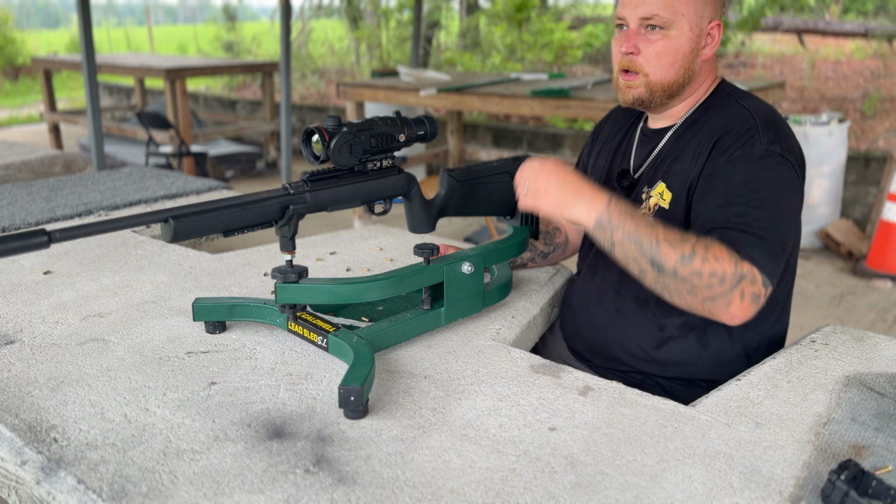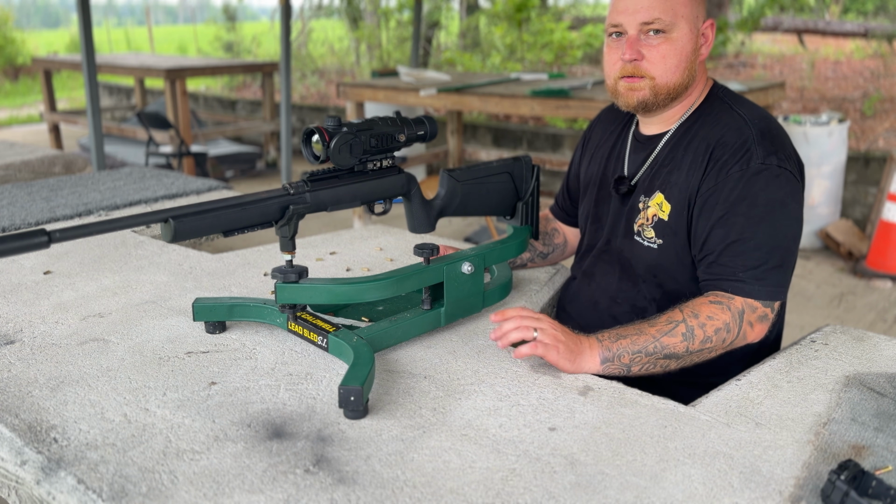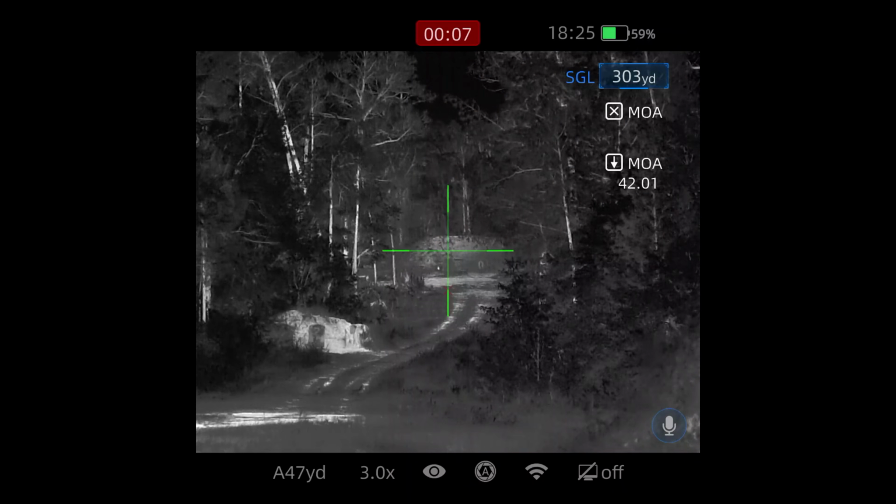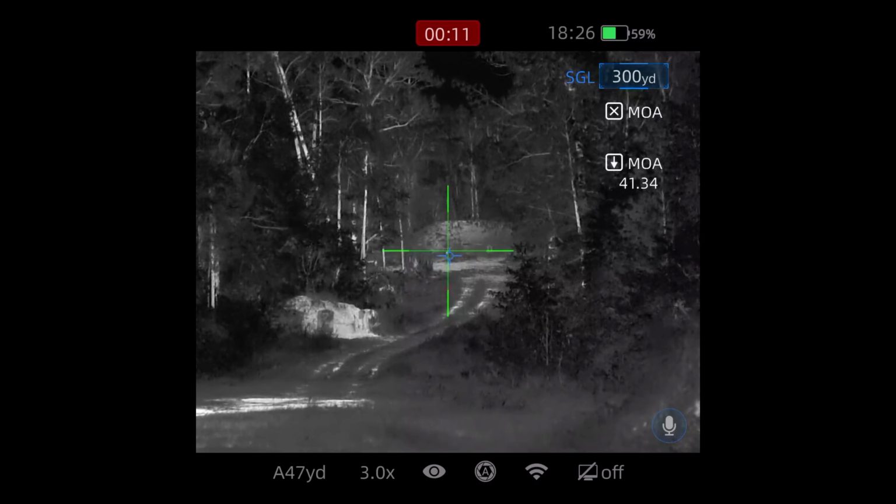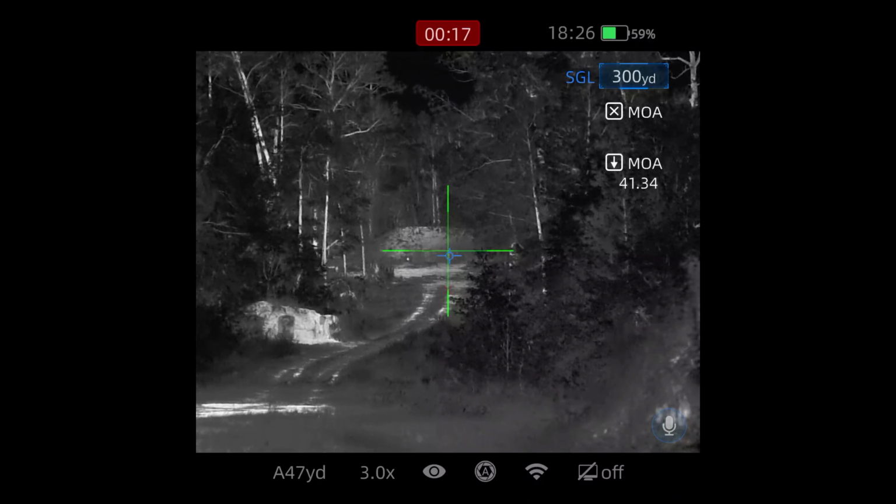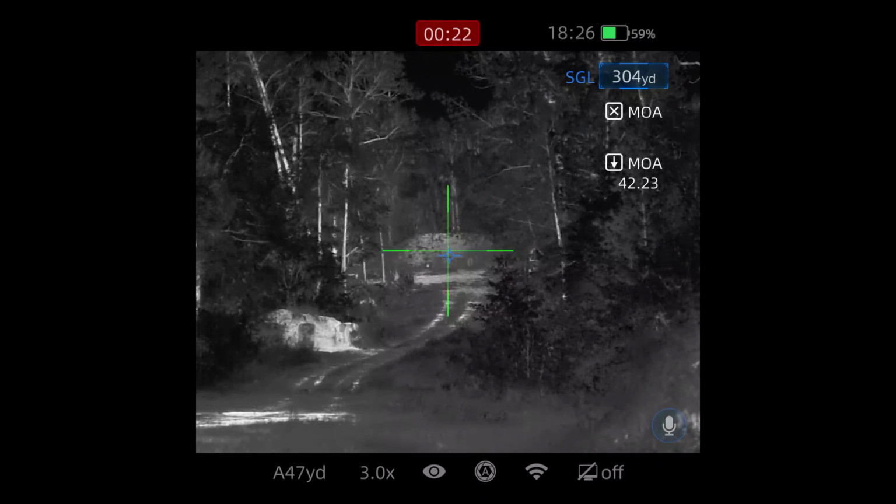And I'm gonna show you guys inside the unit itself to show you the yardages and show you the drop. All right, so now that we're inside the unit itself, you can see our hot hand out here. And just to verify, we are at exactly 300 yards. And then our steel silhouette is over here. It's at about 304. So we're gonna take our shots.